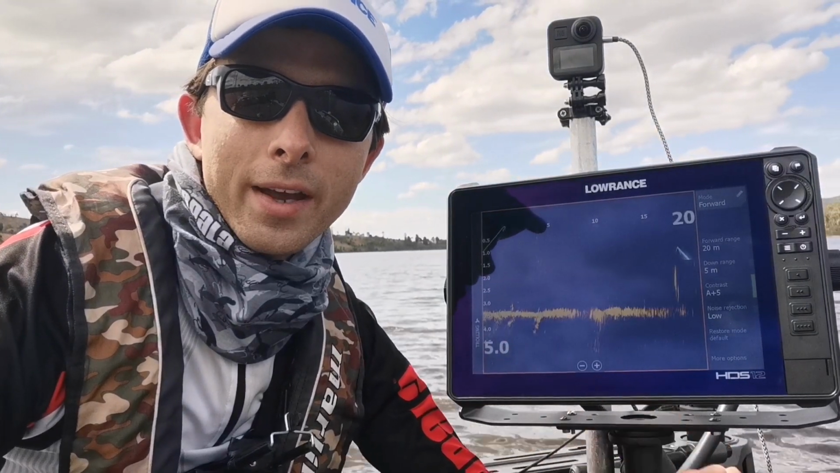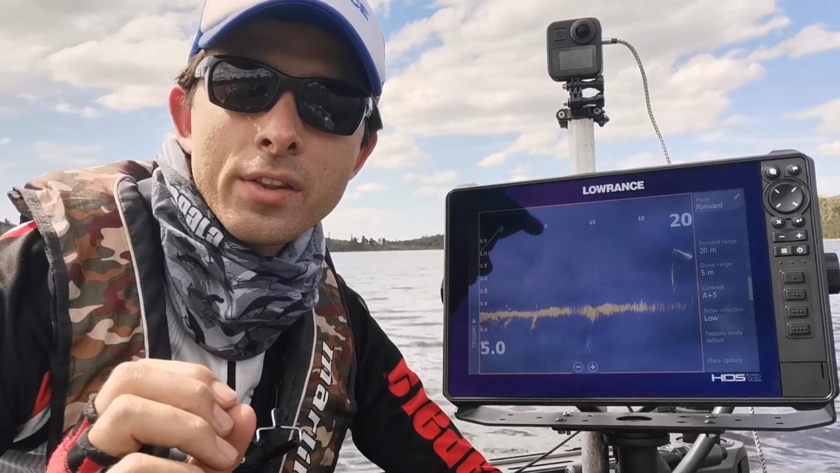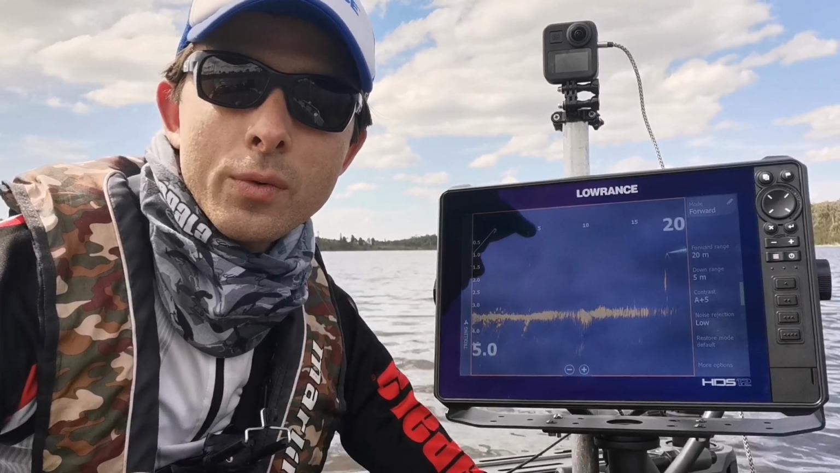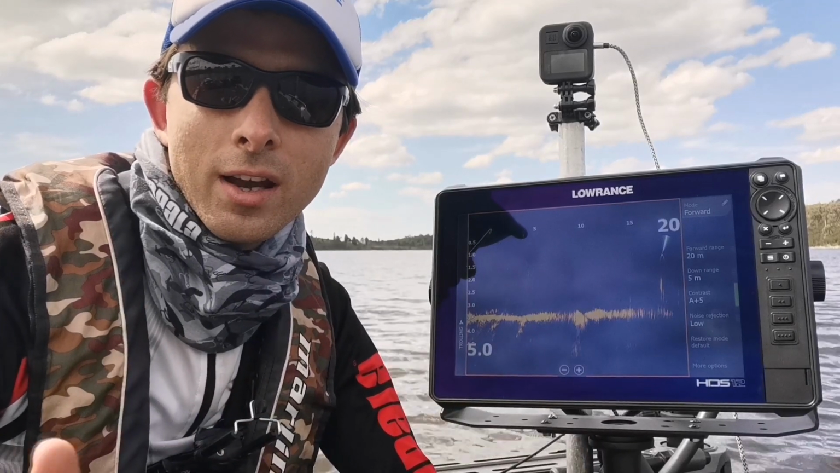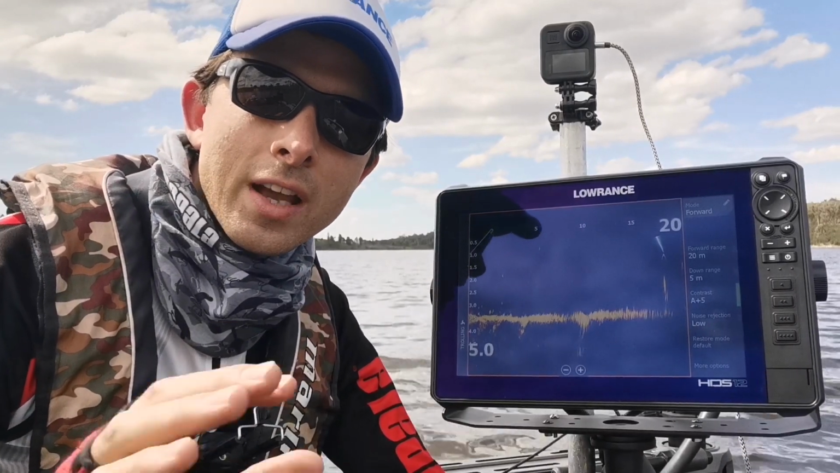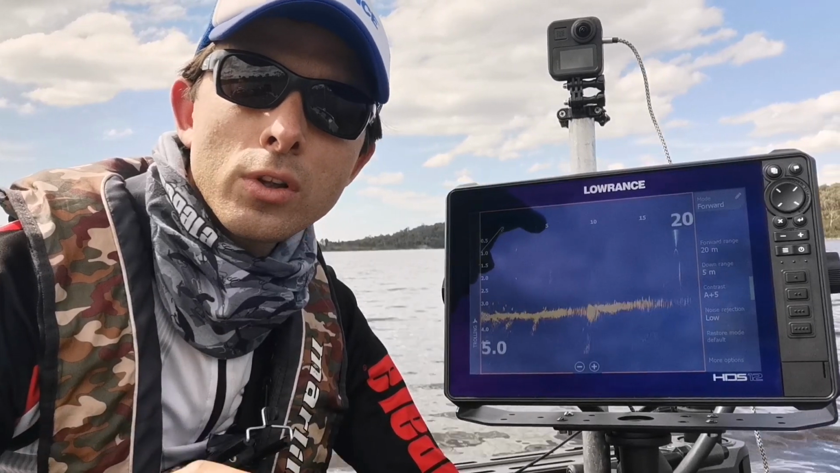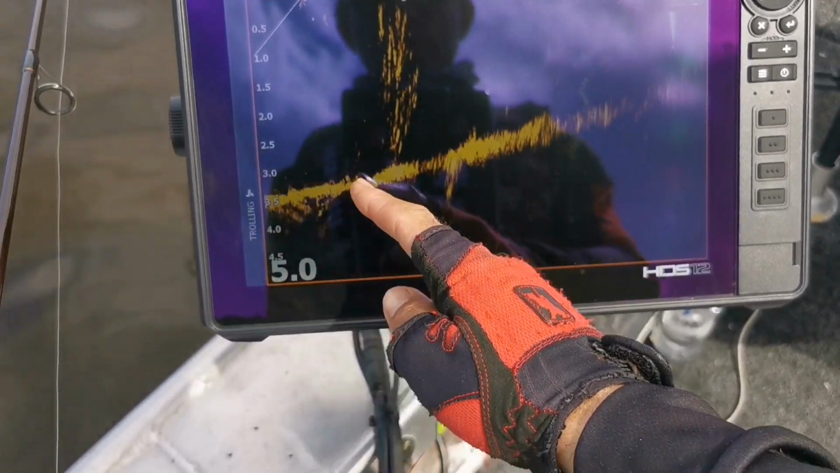I'm blown away by ActiveTarget, and what I want to show you here is how defined the small fish come up on your screen. It's pretty remarkable. I'm chasing these small little redfin in this scenario with the Storm SX Soft 5, just a small lure, just to give you an indication of how clear even those small fish show up on the new Lowrance ActiveTarget. The fish are just sitting at the base of this tree here.